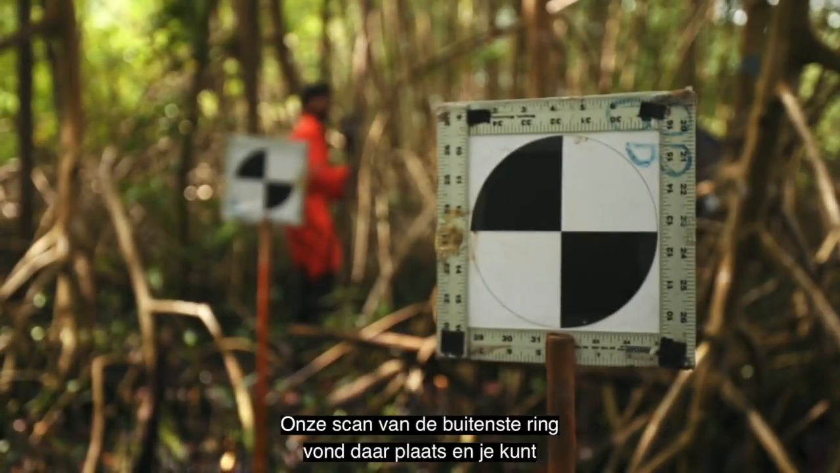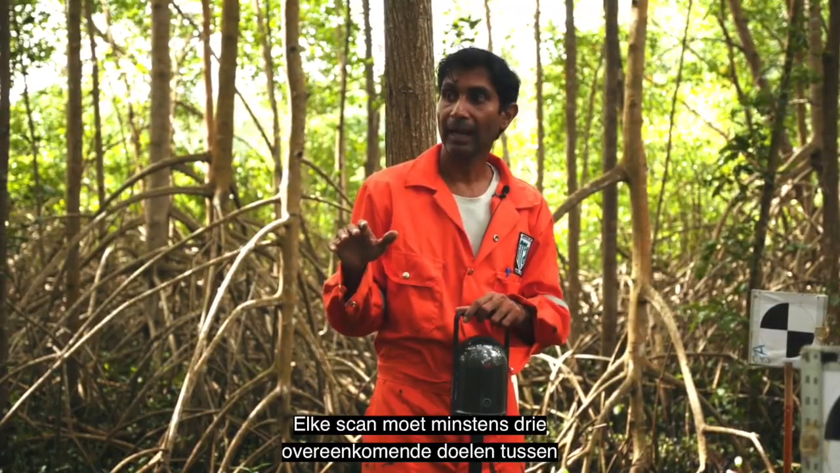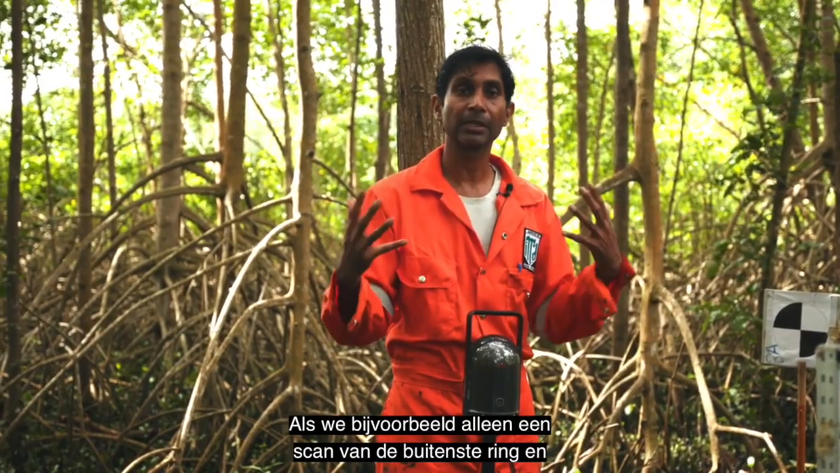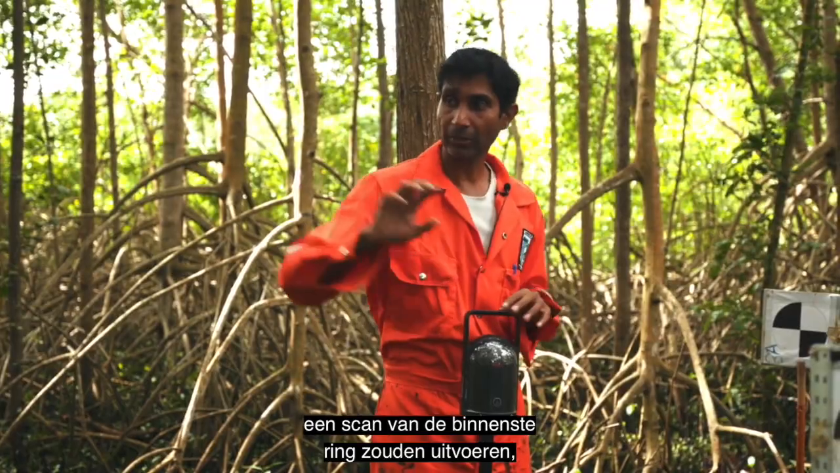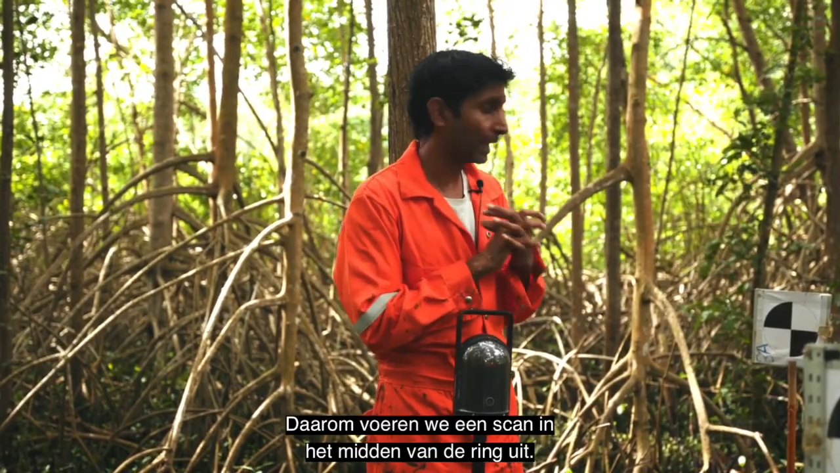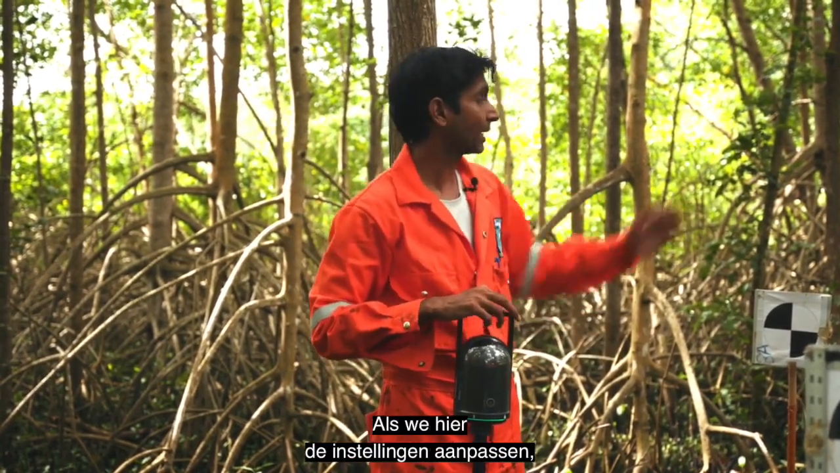Our outer ring scan was over there, and you can see our focus tree is right there. Each scan has to be able to see at least 3 coincident targets between 2 scans in order for them to be combined together. So if we were to just do an outer ring scan and an inner ring scan, we may not be able to link the scans that easily. So therefore we do a mid-ring scan. So it's roughly midway between the outer ring scan and the inner ring scans.